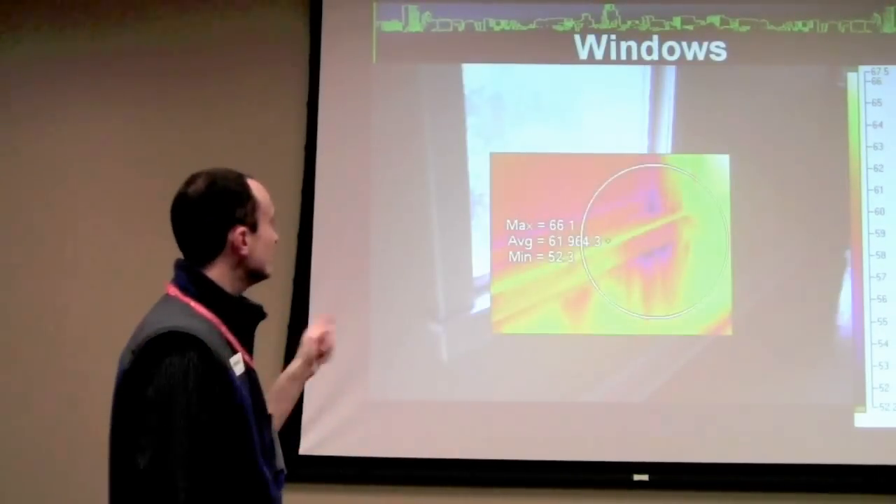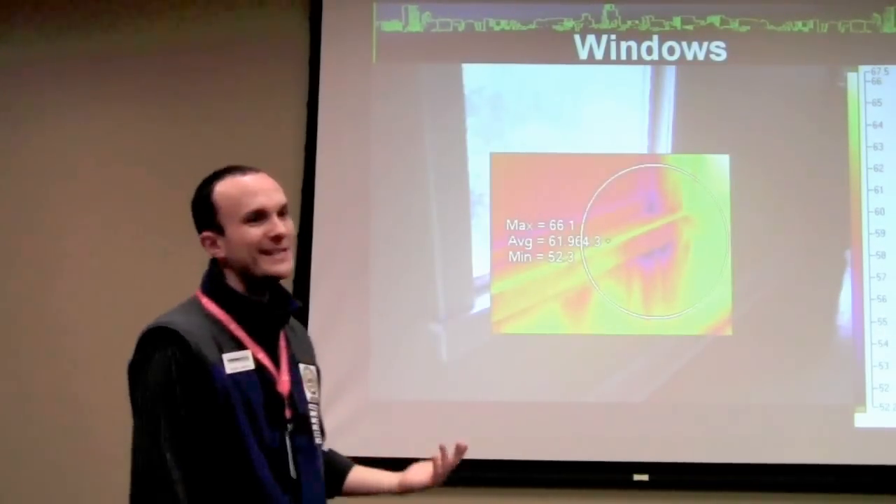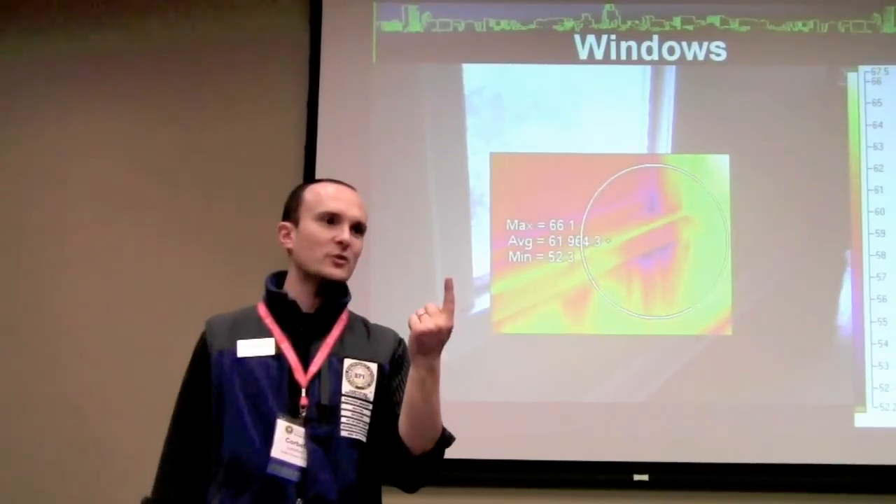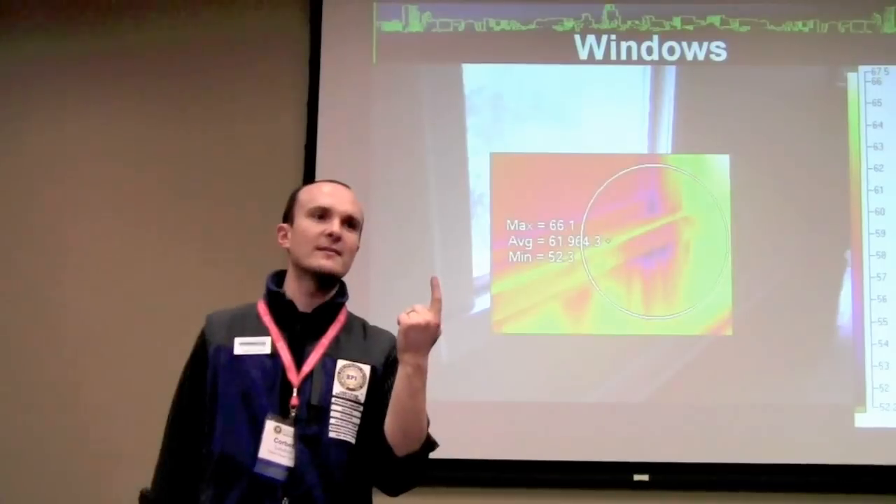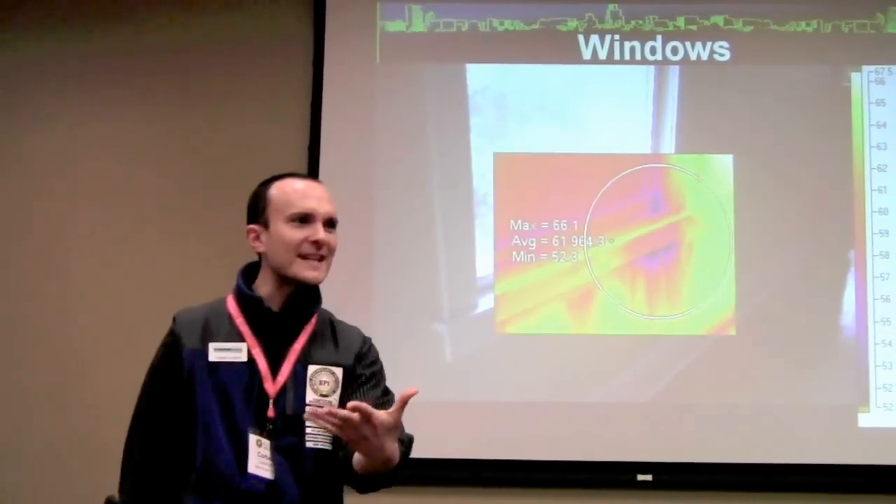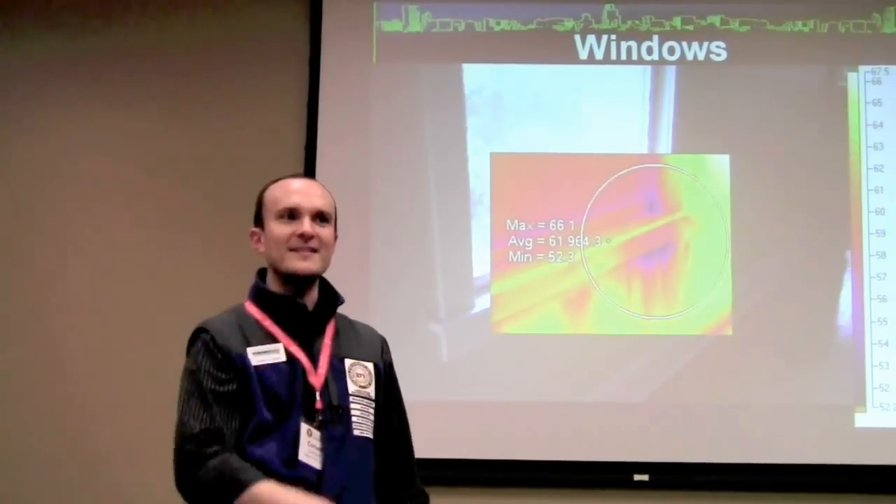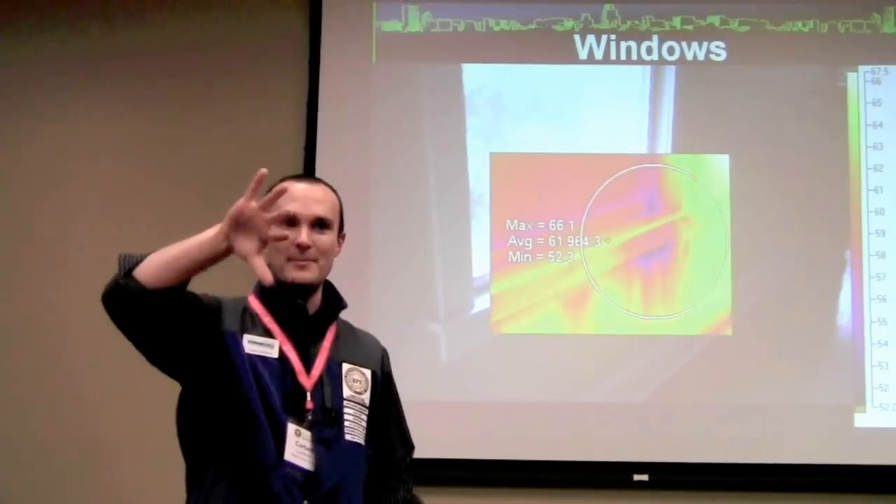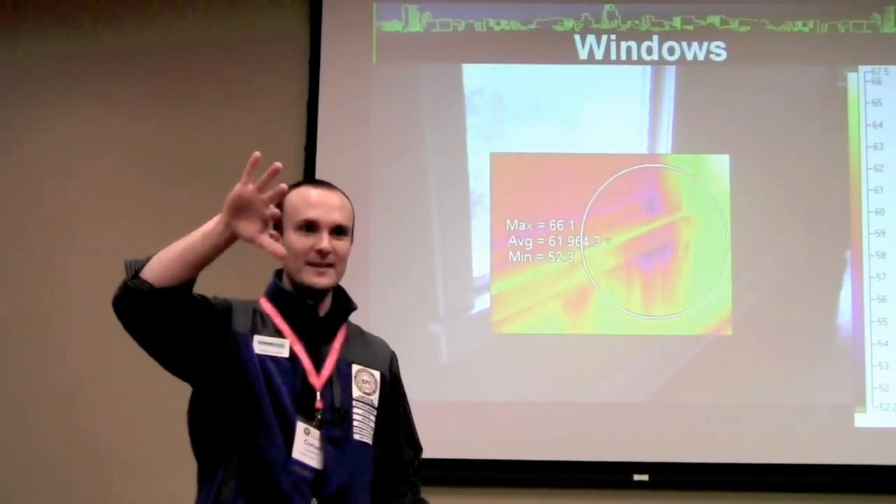Okay, and the same thing with windows, right? The window itself is not the problem here so much. Number one, do you feel a draft around every single window in the universe? Yes. If you read your residential energy textbook, right, there's this convective loop that happens around windows. The air in contact with the window cools down. What happens to dense, cool air? Sinks.